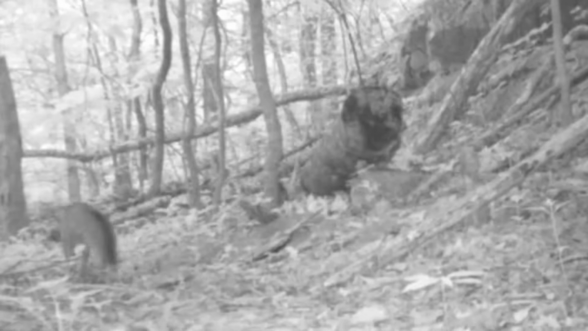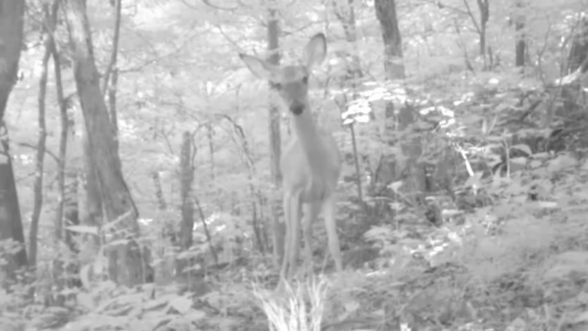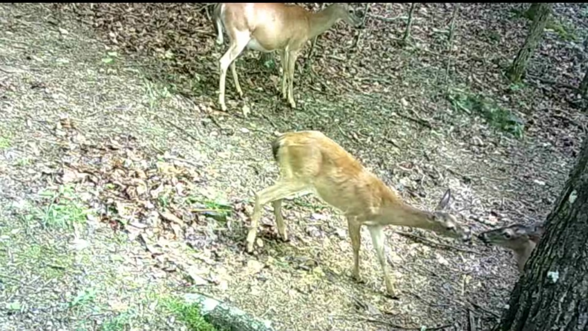But across the ridge, there's the fox up on the ridge at dawn, moving through. They've got young. And the little squirrels is up at dawn. It's their time of day too. And the deer, it don't matter what time of day it is for them, they're always browsing.